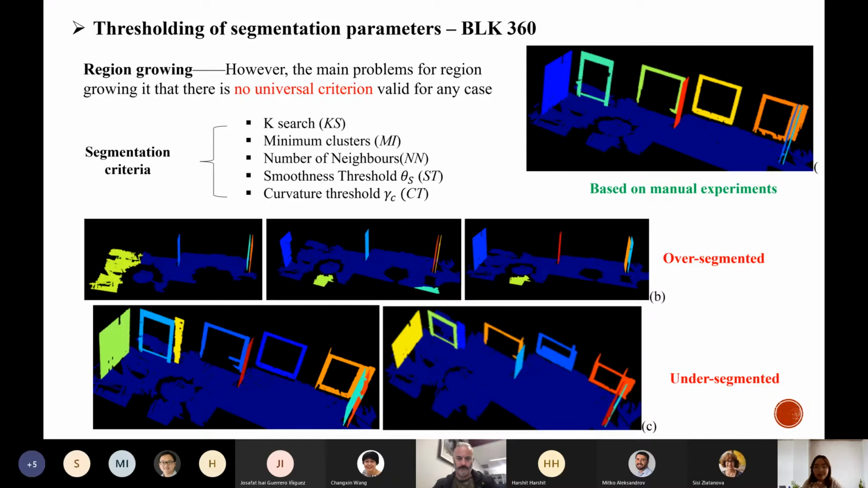As we know, a point has no normal vector, but we use the K-search to search the neighborhood points around the point, and these points serve as a plane. Then the normal vector of this plane will be used as the normal vector of this point. So this value determines how many points we search for the normal vector estimation of one point.